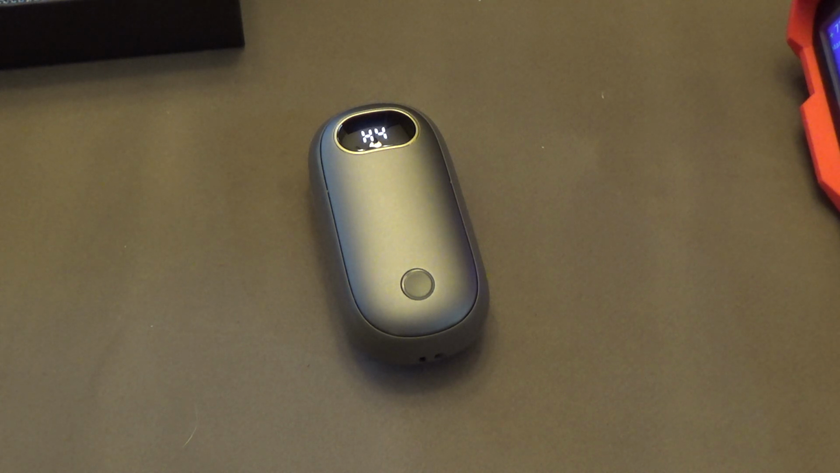I read the other day how long these things will last. Let me find that. It's probably here in this little manual.